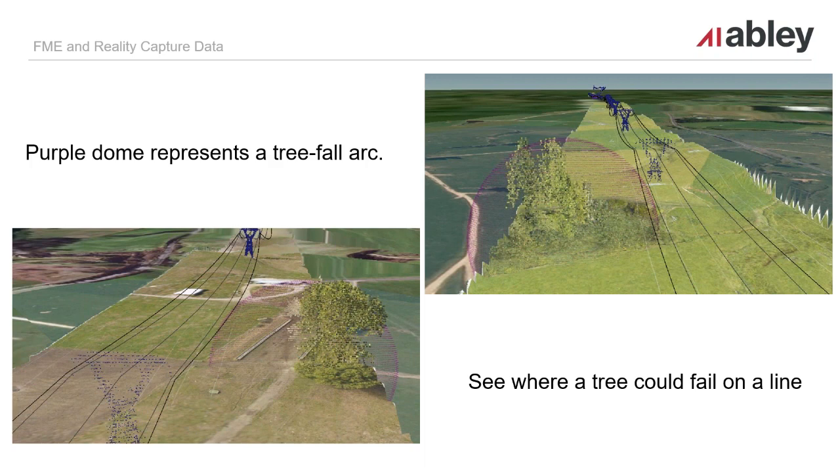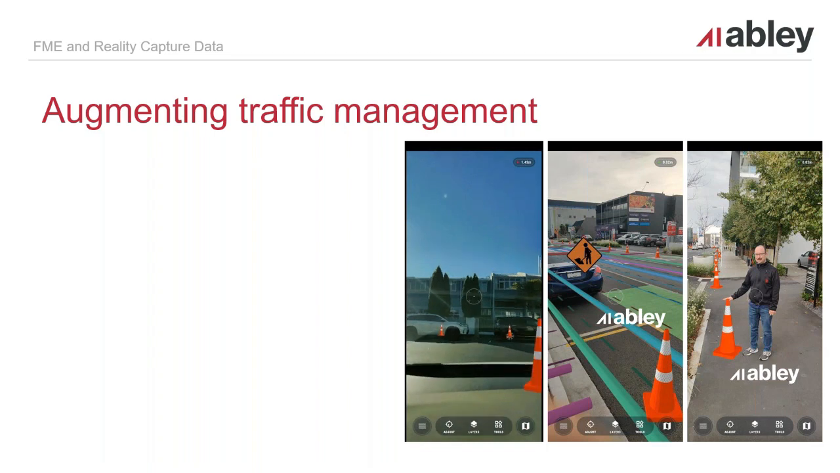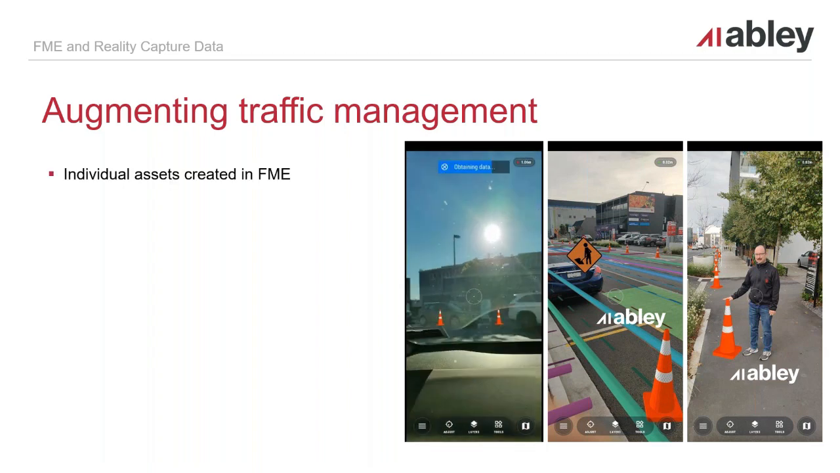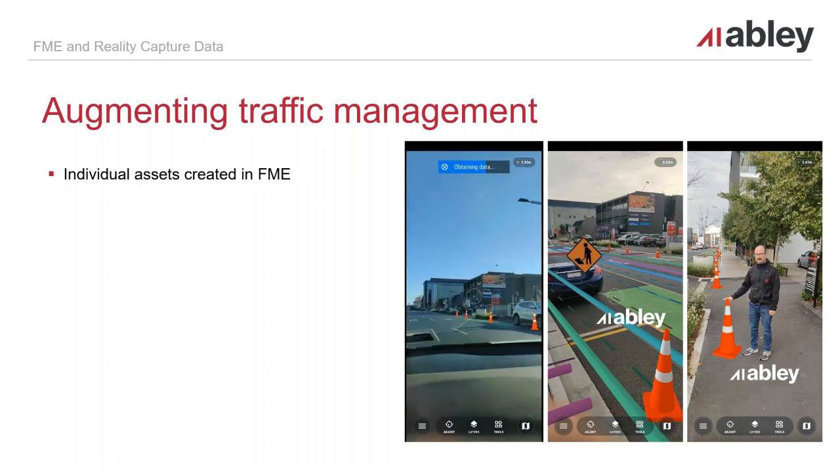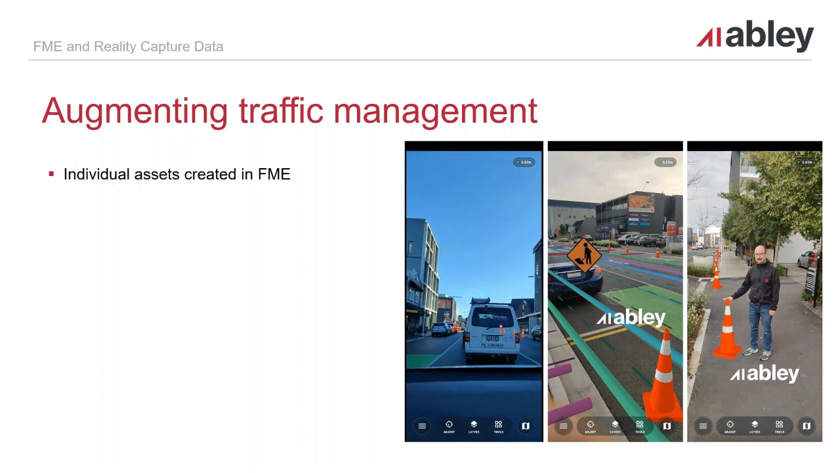And then you could also combine that with the sway and sag and say, hey, this is potentially going to be a real, a dangerous scenario in a high wind event. And then sort of the last thing that we've done, this doesn't really have too much LiDAR stuff in it, but able to augment traffic management.